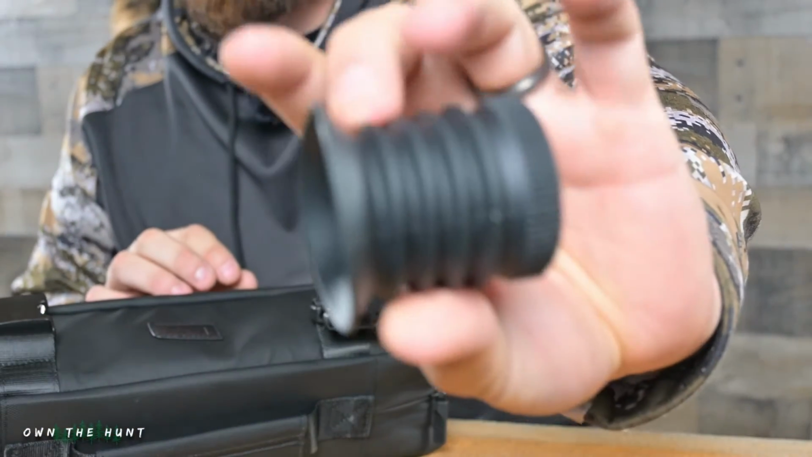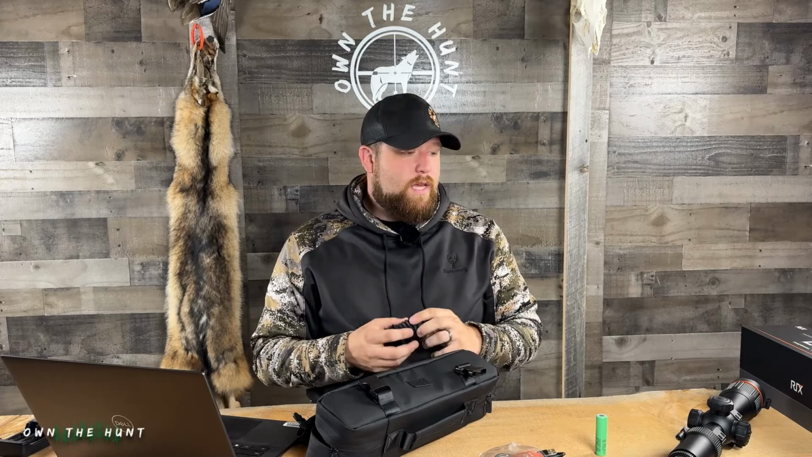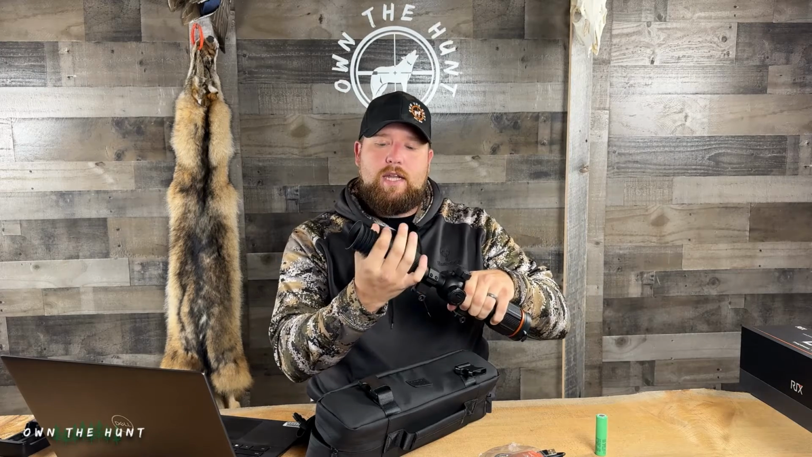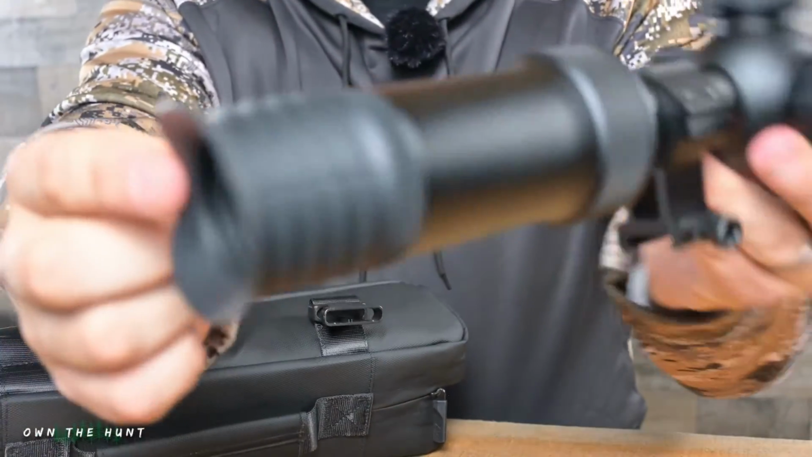You guys know I'm not a big fan of these eye caps, but I did run the scope with this eye cap and I was really impressed with it. It snaps onto the scope. It doesn't use a magnetic form fit like the Pulsars do, but it snaps on and does a pretty good job.